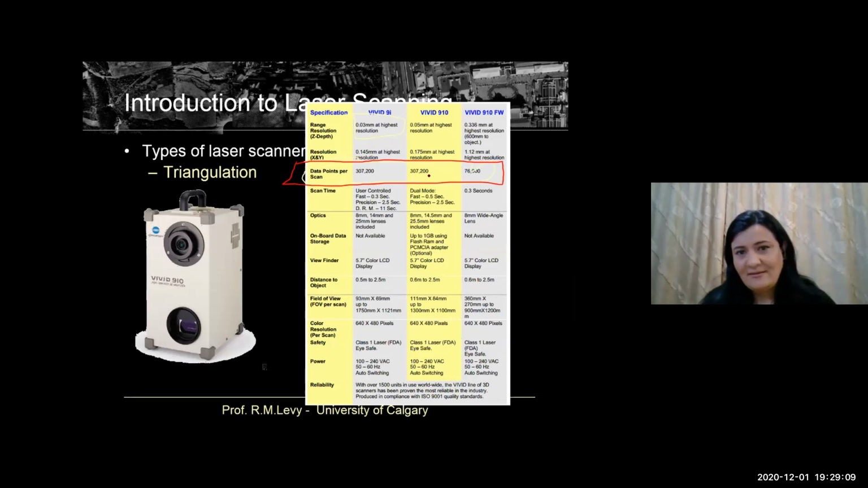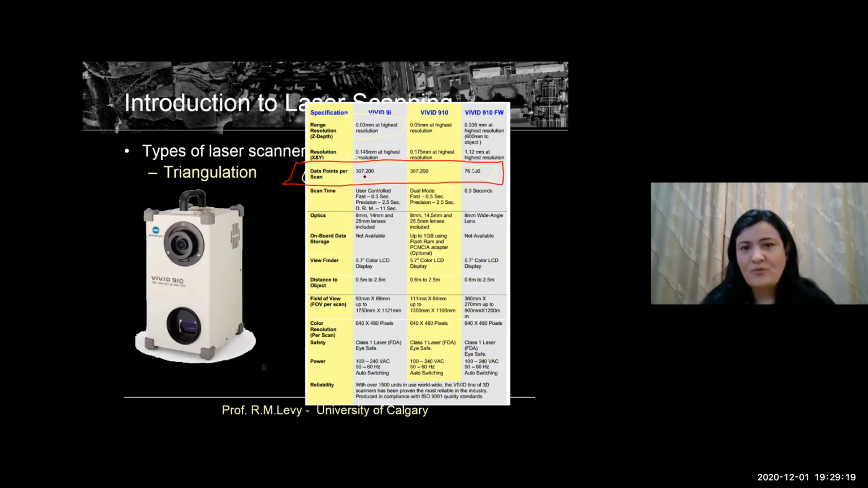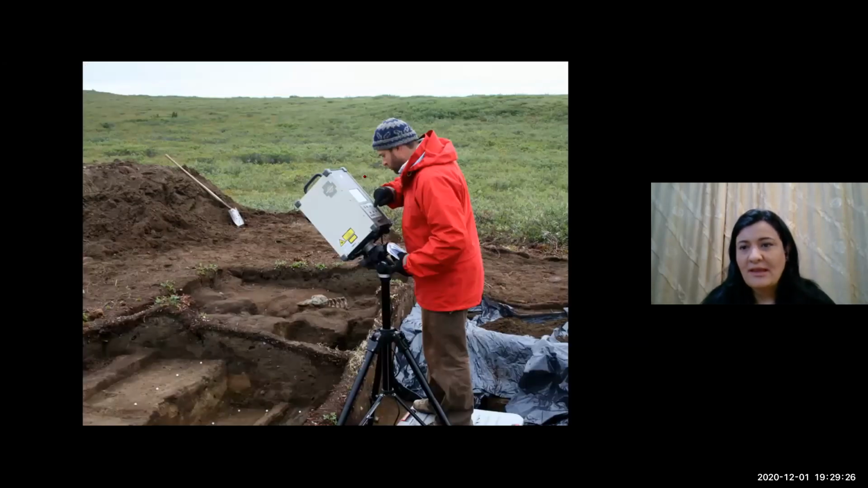Also, these triangulation scanners are very slow. 300,000 points per second.